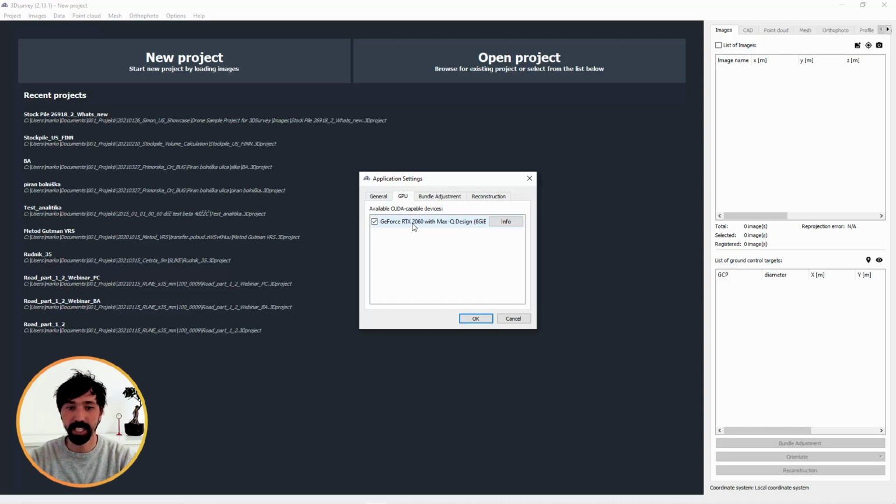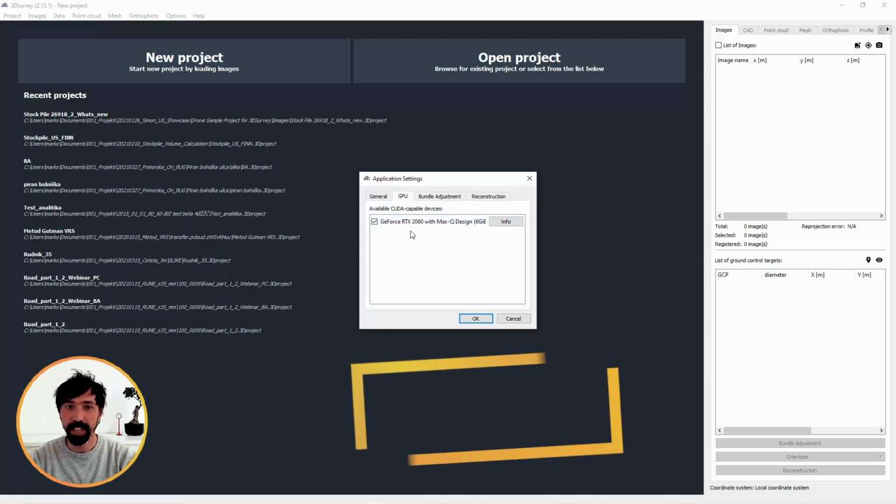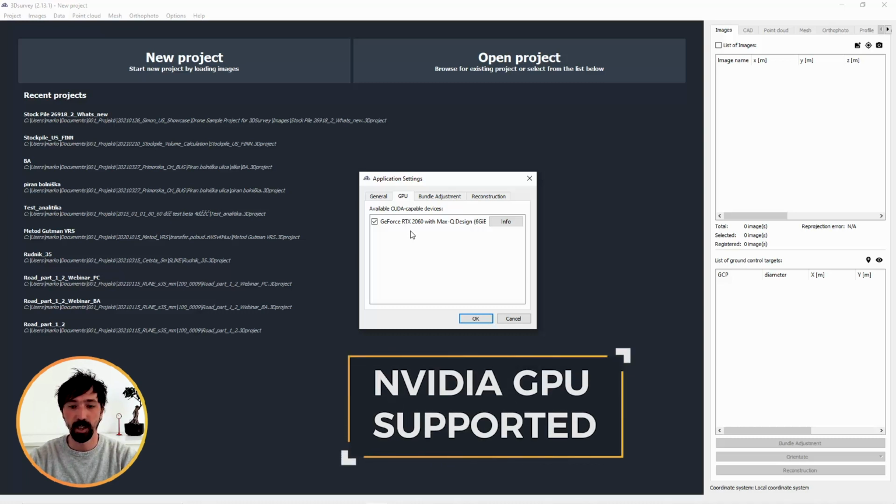That's why I can use this graphic card for the processing. If you have more graphic cards in your desktop computer, those graphic cards will be listed here. What you need to know is that we support NVIDIA graphic cards. So you will see them here.